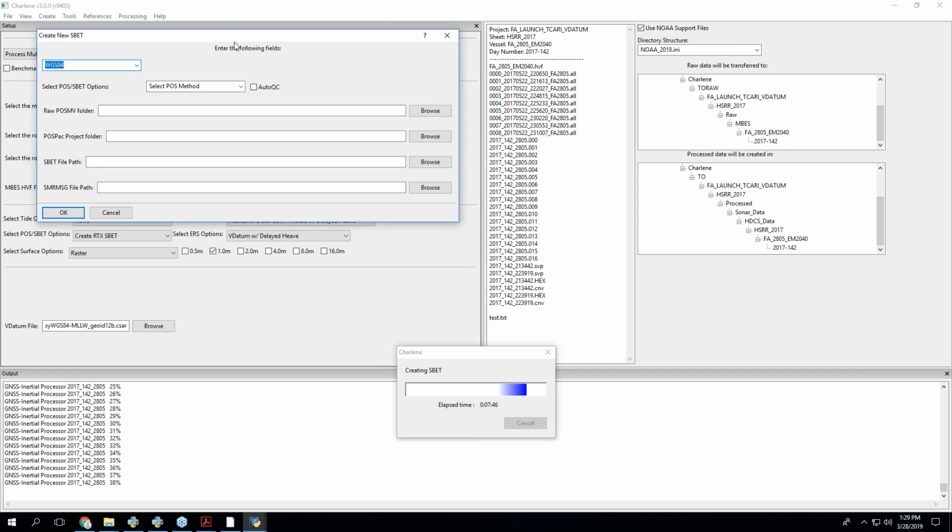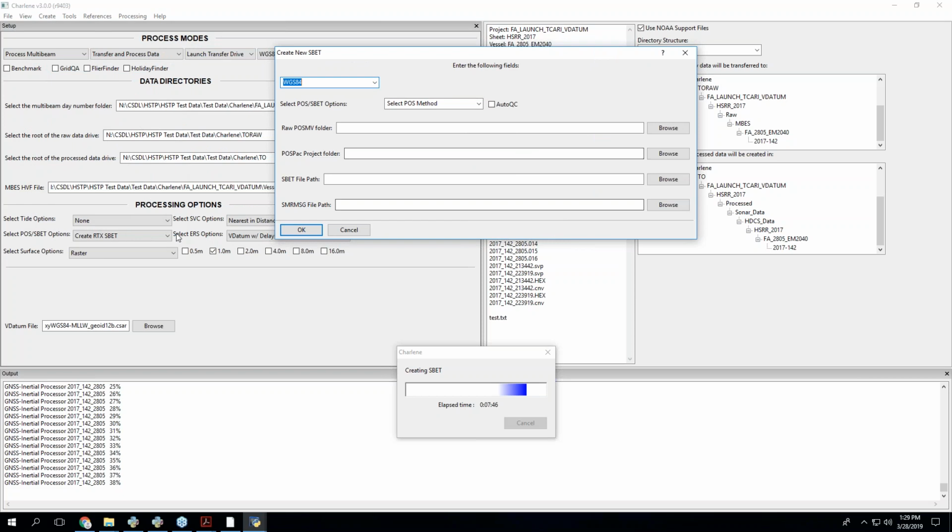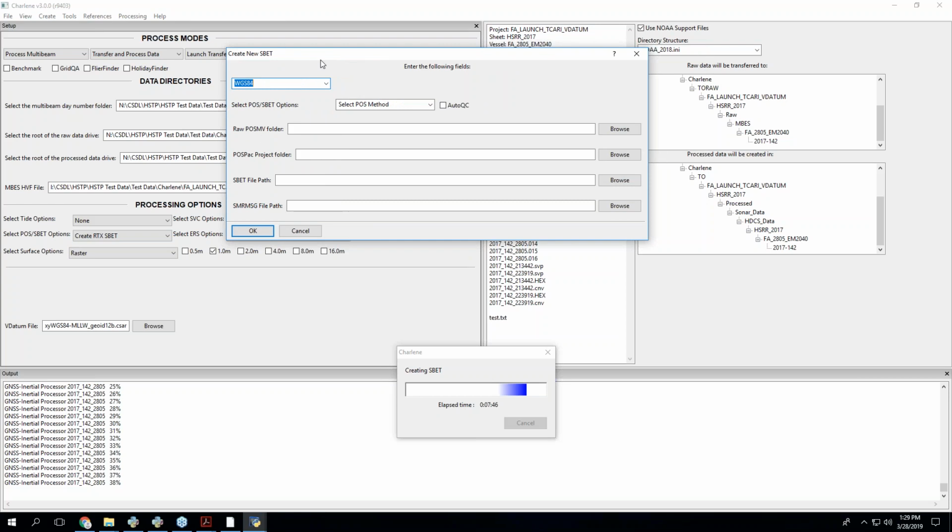But my thought was that if you want to create an SBET outside of this process to check it first, you could run it in here. So you can just pick where your data is, where you want it to go, where you want your SBET RMS file to go, the method, etc., and then run it. And this will basically just do this, outside of this process.